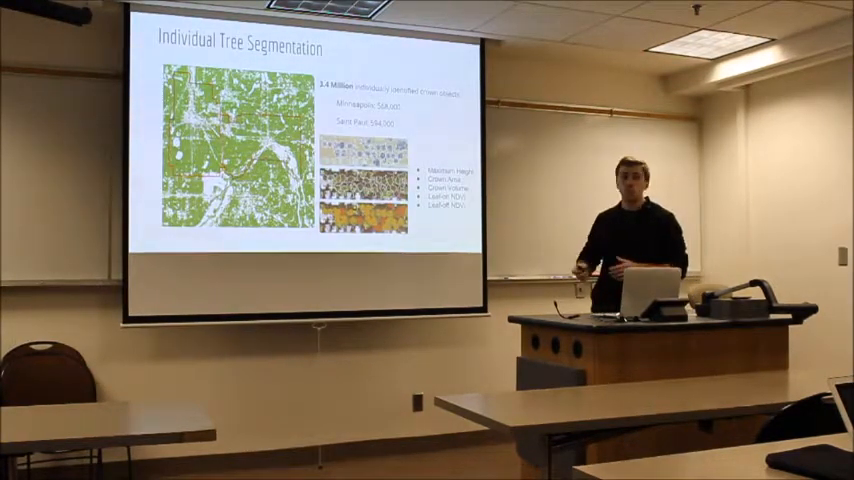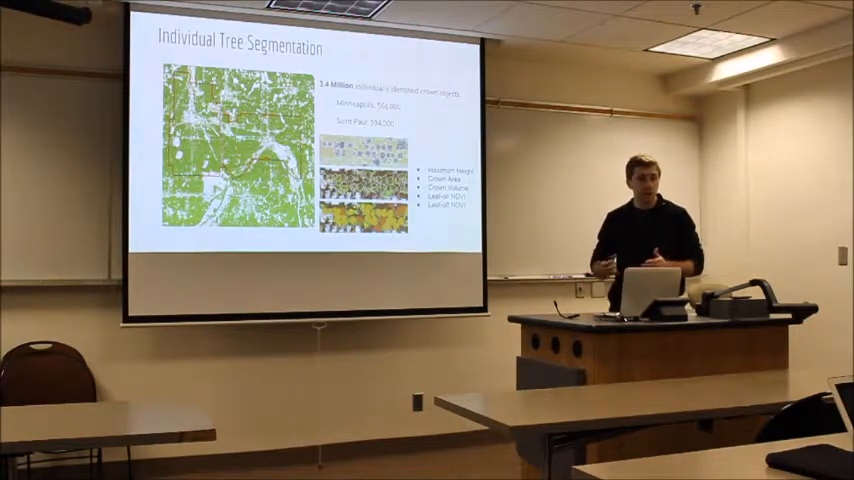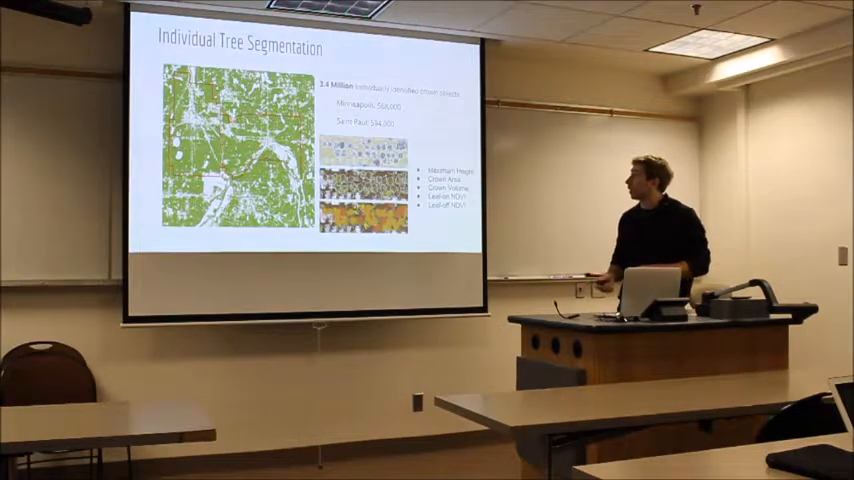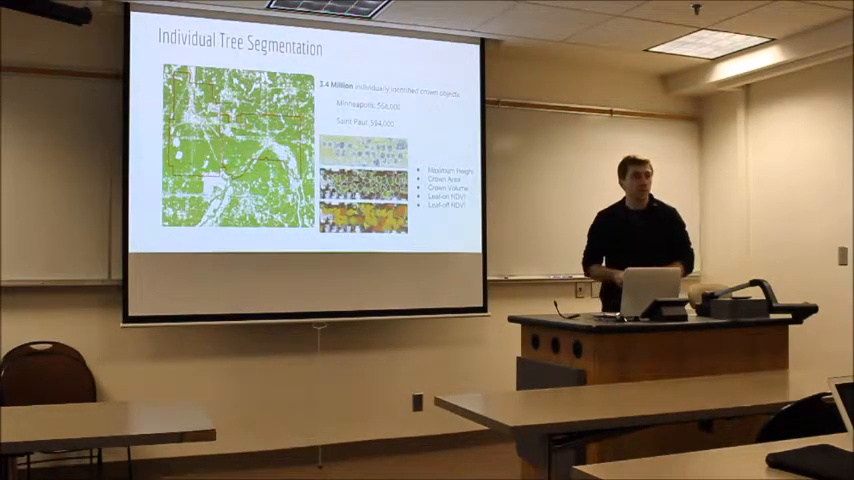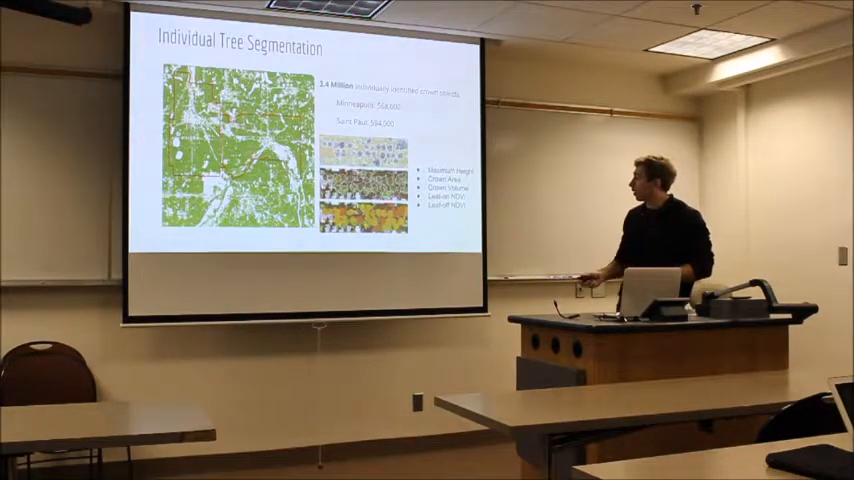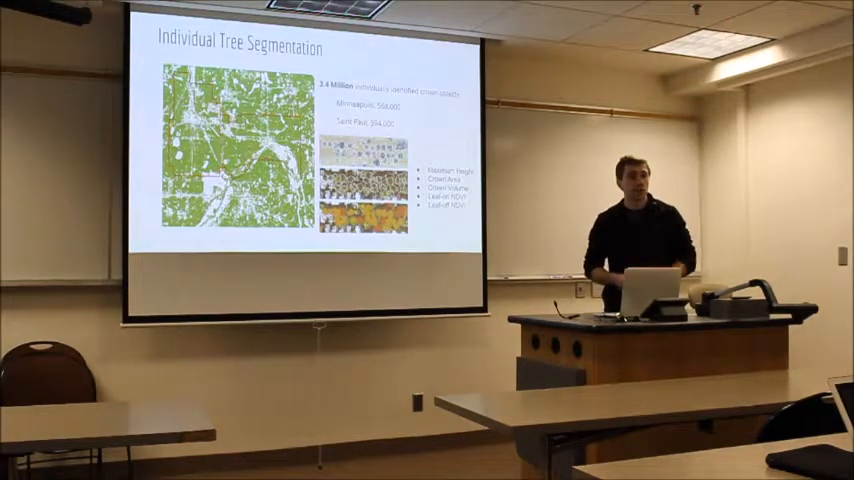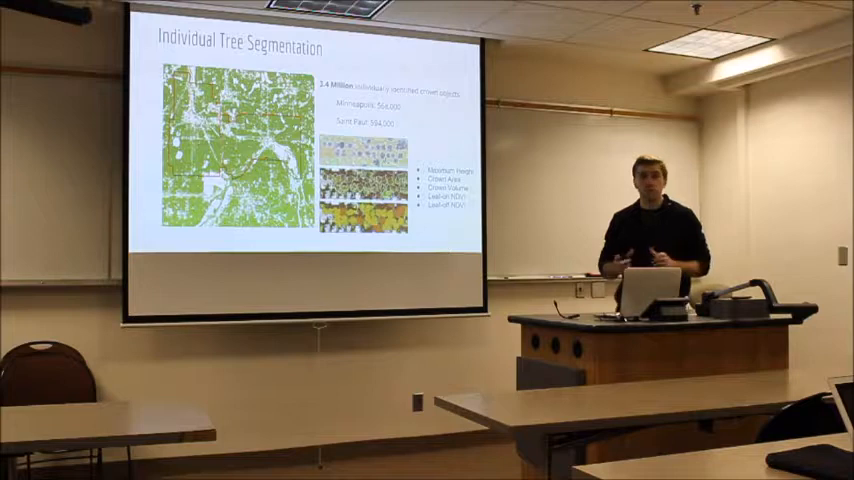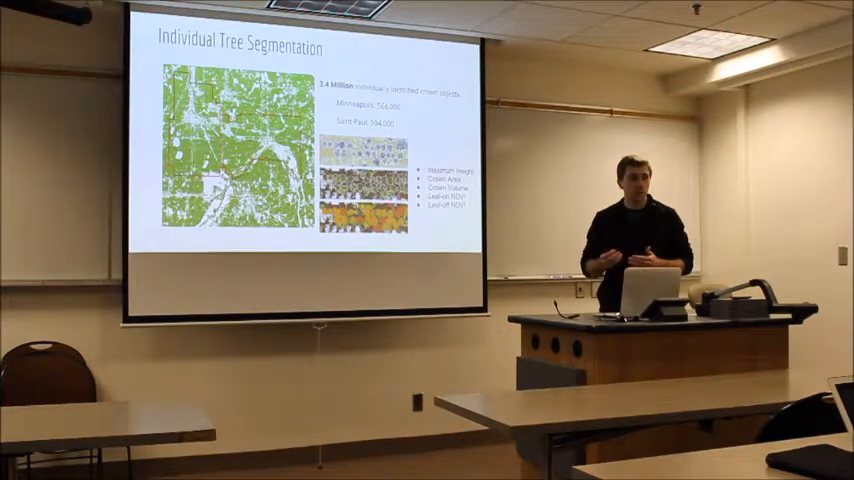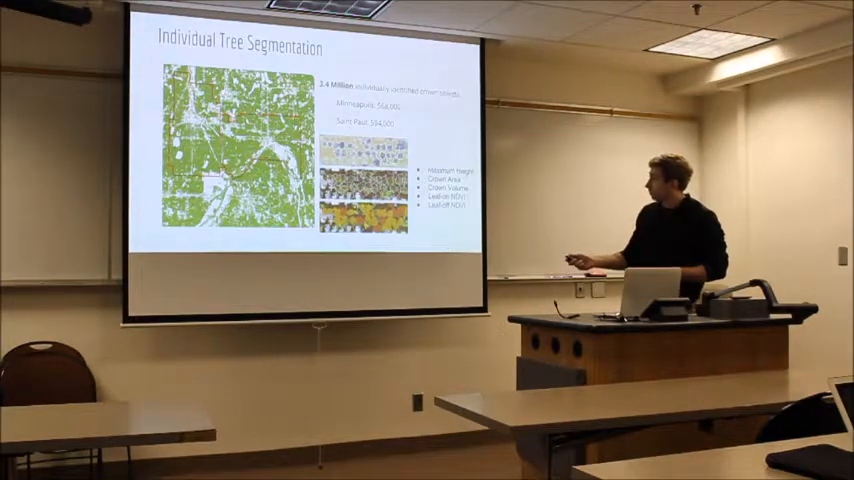So we produced this polygon layer for the whole high point density area. Found that there's 3.4 million individual objects, just under 600,000 in both Minneapolis and St. Paul. Calculating height, area, crown volume, and then also calculated the mean NDVI, which is a spectral response between the near infrared and red bands in the imagery. So there's an attribute for every single object with those attributes.